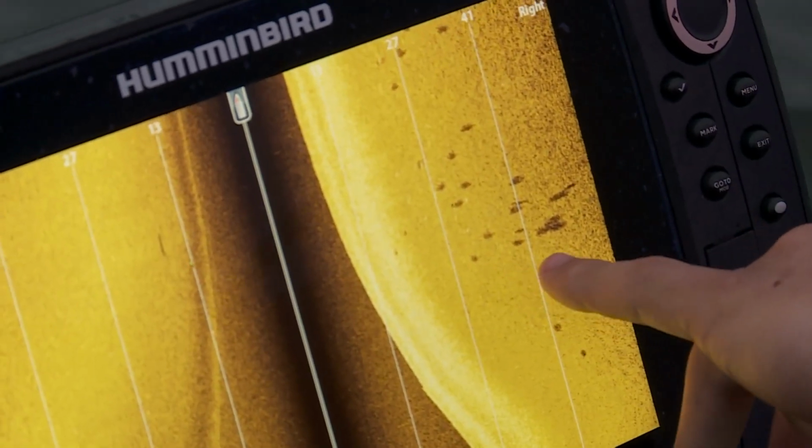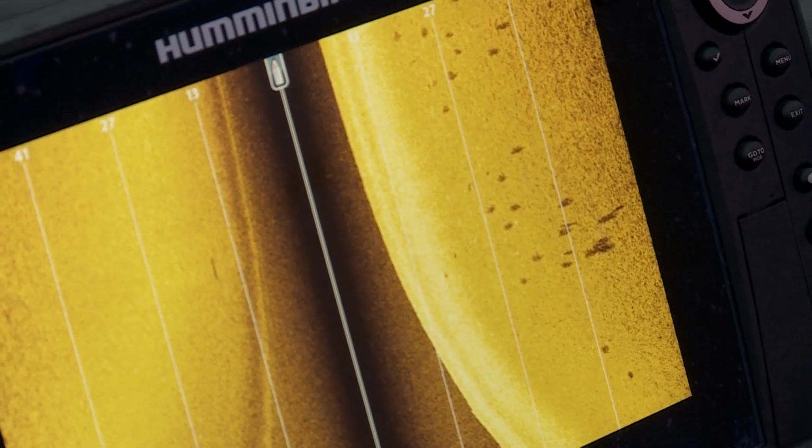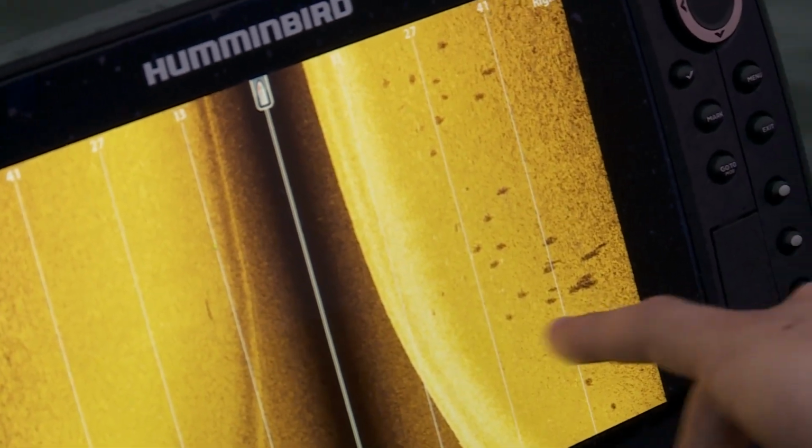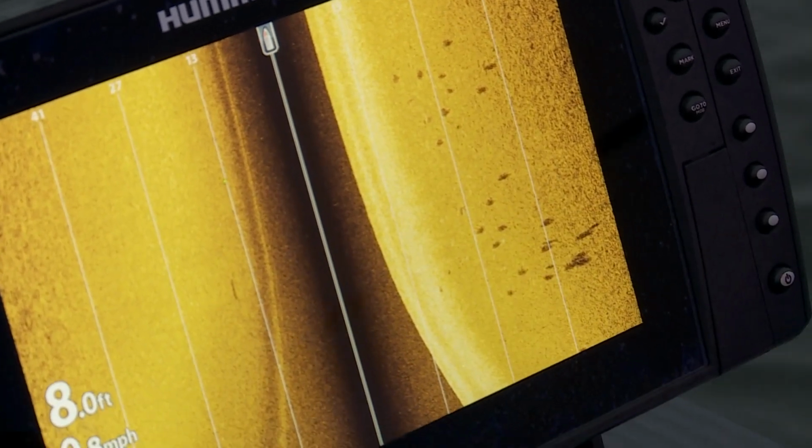1, 2, 3, 4, 5. Look at all those fish. That's a whole bunch of them. All those are walleyes, and right here we got the drop. We're coming up on it. Look at all those fish.